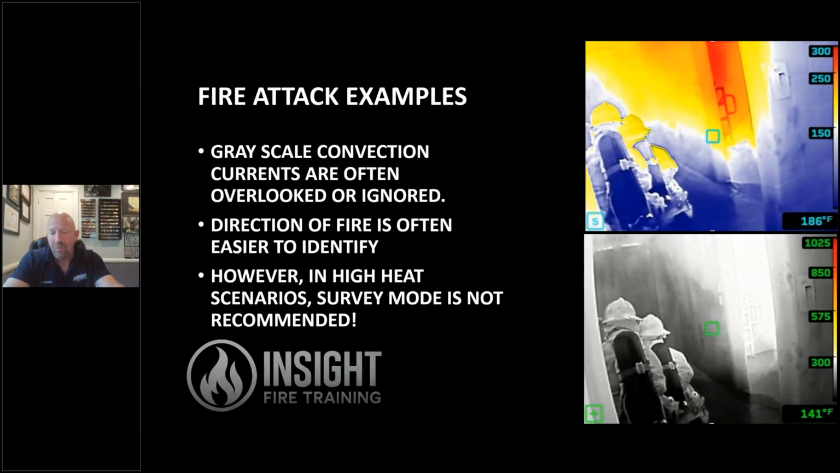If you look at the picture on the bottom right in Gilbert, Arizona, this particular one was our final evolution on our Teach Back day. We told them there was a fire in the basement. We told them where it was. This particular group did not do their scan adequately, and they went straight forward and started flowing water straight ahead and to their left. And after about 20 or 30 seconds, the crew leader realized he was feeling heat to his right. He turned and looked to the right with the camera and realized, wow, it's downstairs.